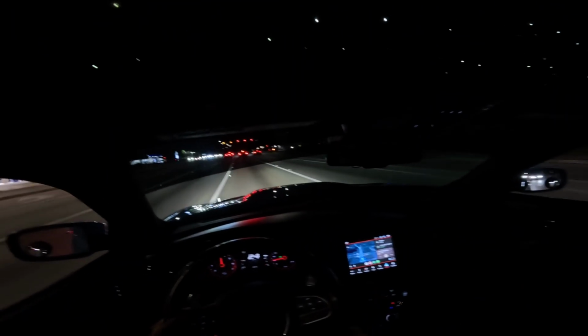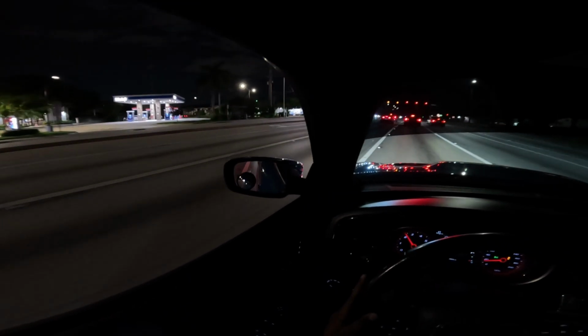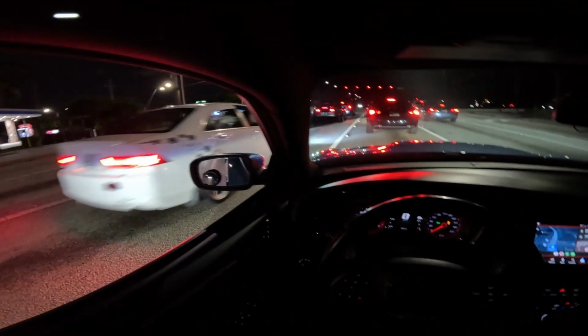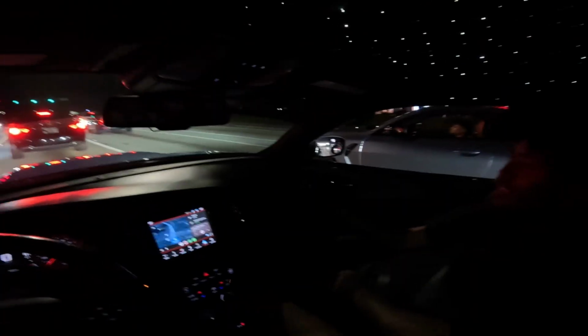Braking on this. Yeah. You bro, you hear JR pop? Supra. Oh, that is a Supra. Trouble? You see the Supra? Yeah, I see the Supra. You see the Supra? It's got a tire on the back. Mark 4.